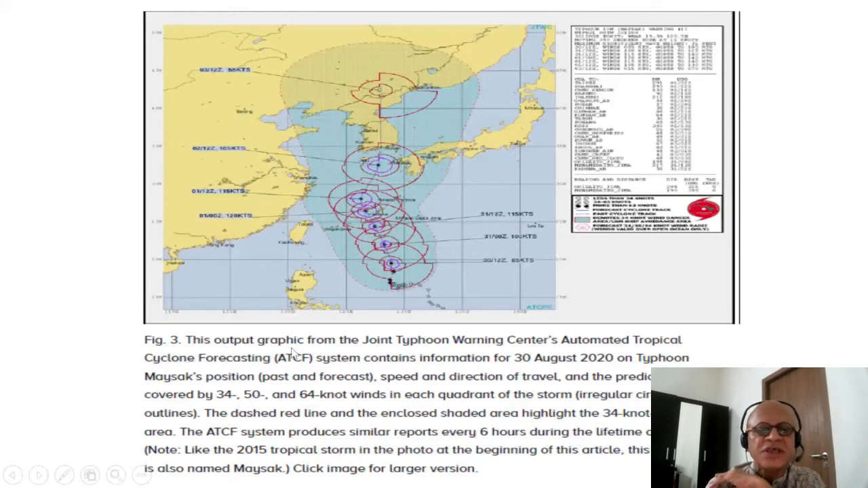So here, this output graphic from the Joint Typhoon Warning Center's automated tropical cyclone forecasting system contains information for 30th August 2020 on Typhoon Maysak's position. Past and forecast are combined here, so verification and forecast, speed and direction of travel, and the predicted areas covered by 34, 50 and 64 knot winds in each quadrant of the storm.